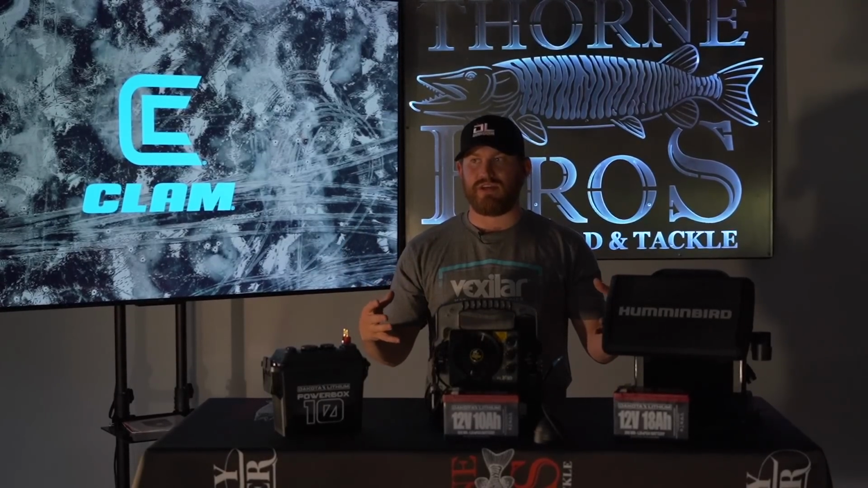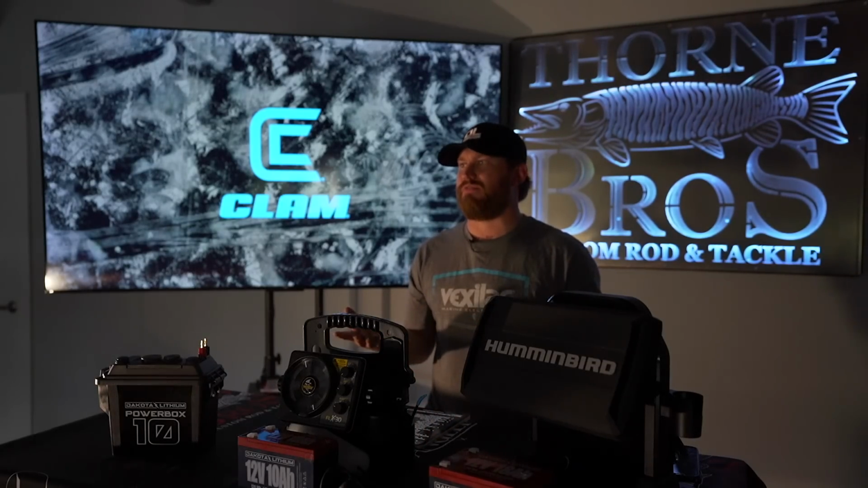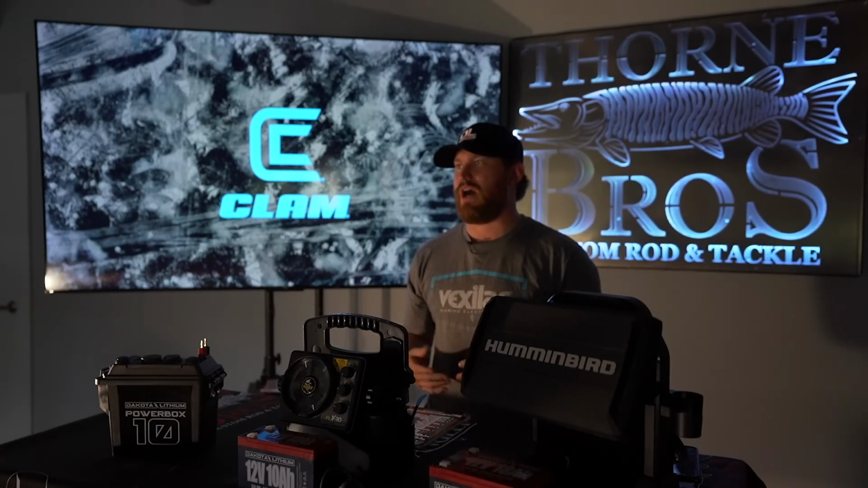So with that being said, the last piece is an underwater camera. Now, there's multiple different underwater cameras out there that everyone's going to have their personal preferences on. These are very useful for us when we are fishing in that weedy vegetation area, or simply just species identification when we can't figure out why they're not biting or what fish they even are.